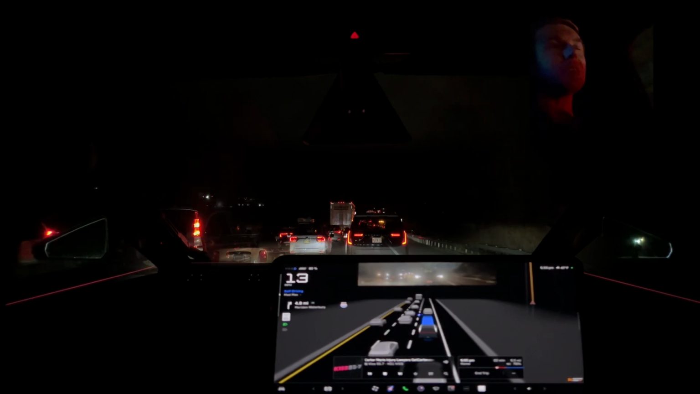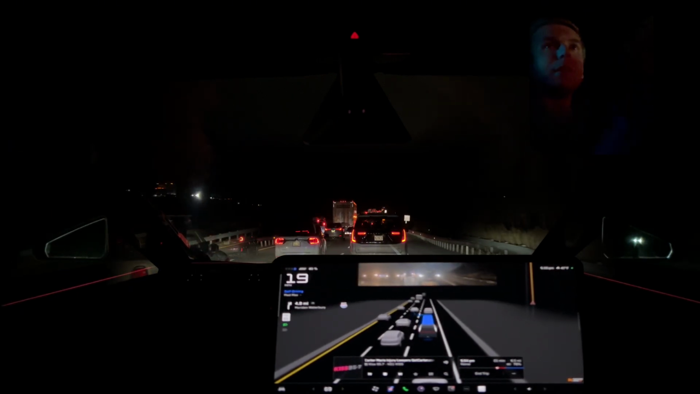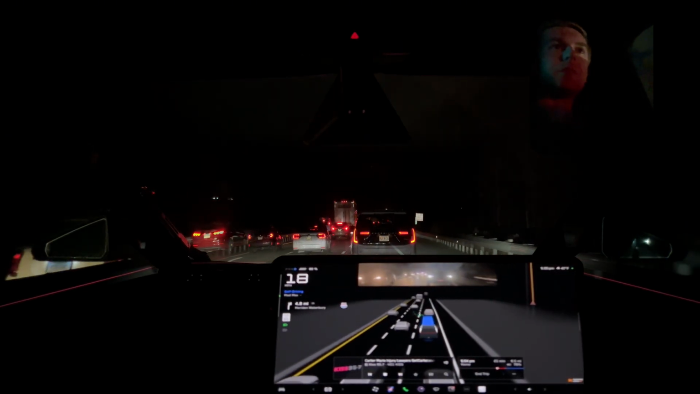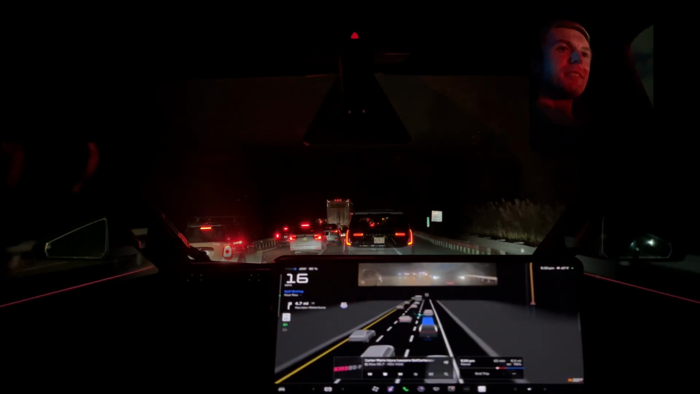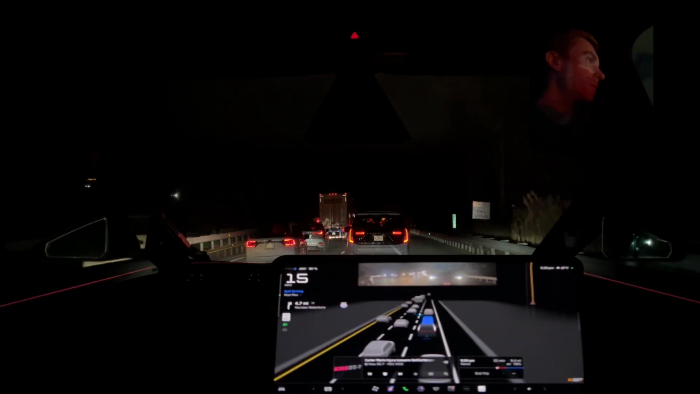That was interesting. That was a disengagement because we were ducking into the shoulder. But what I don't know is if the car saw the tow truck and was reacting to that behind it. I don't know what lane it was in.